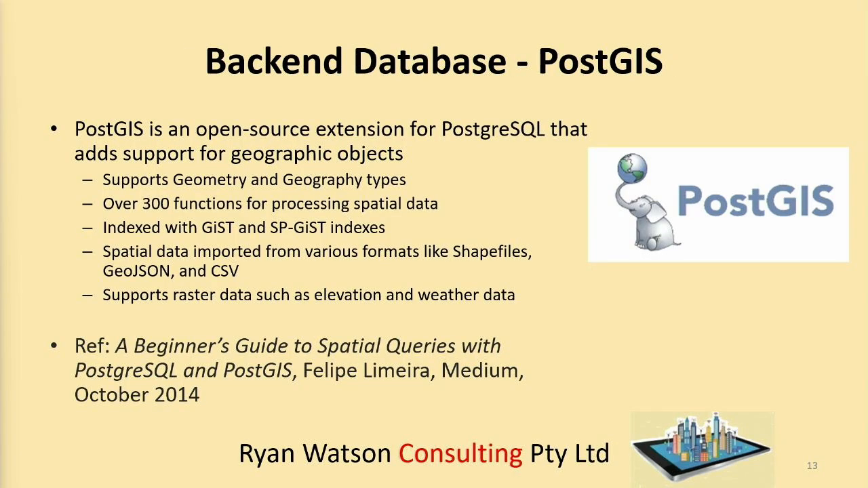All right, the back end is PostGIS. You probably all know this, or I hope you do. It's an open source extension for PostgreSQL that adds support for geographic objects. It classifies those objects as geometry and geography. There are over 300 functions for processing spatial data. It's indexed with GiST and SP-GiST indices. Spatial data is imported from various formats like shapefiles, GeoJSON and CSV. It supports raster data such as elevation and weather data.